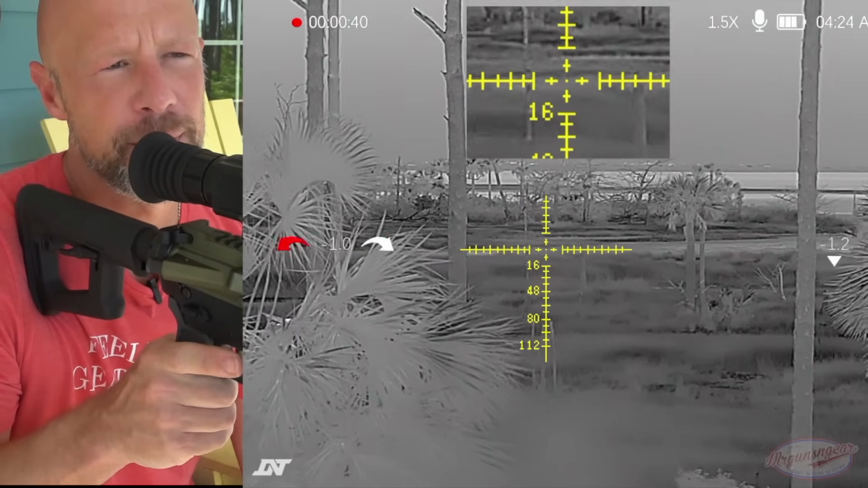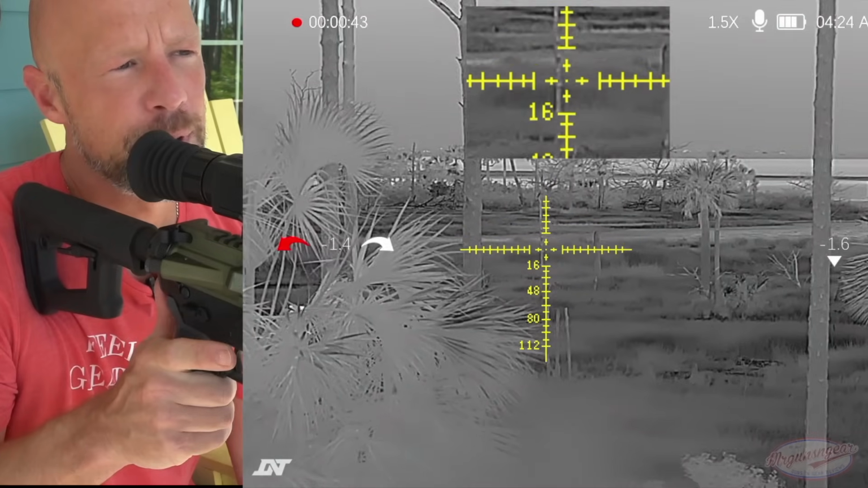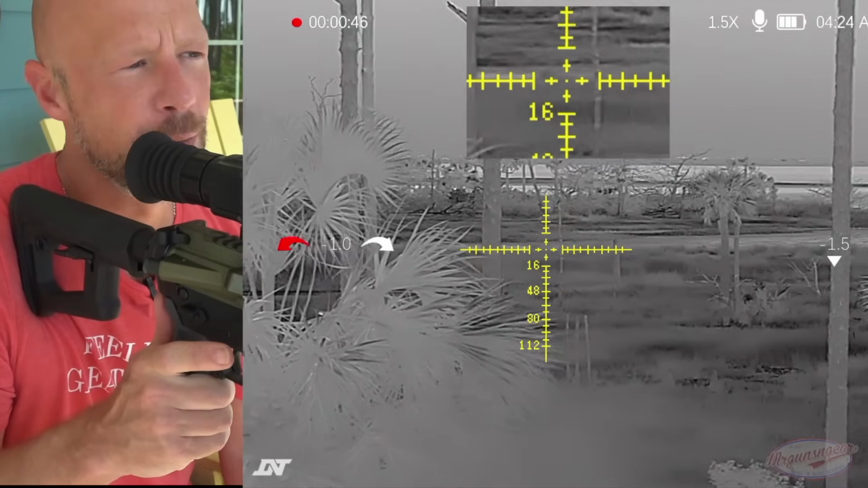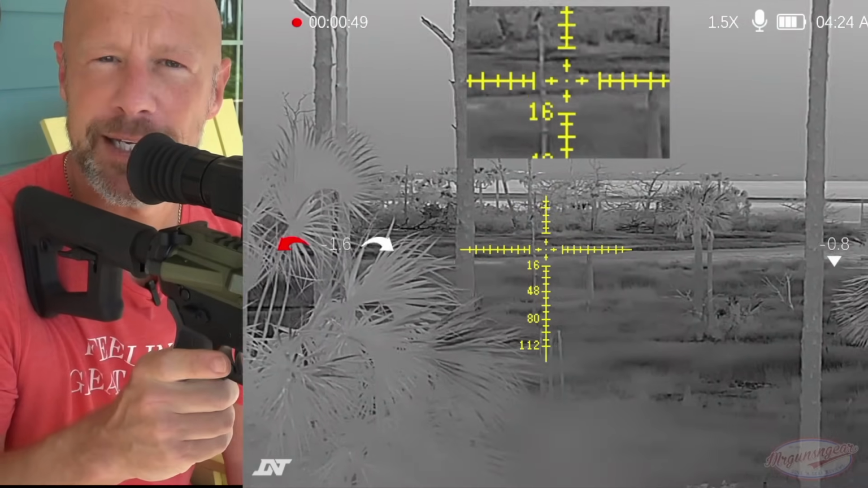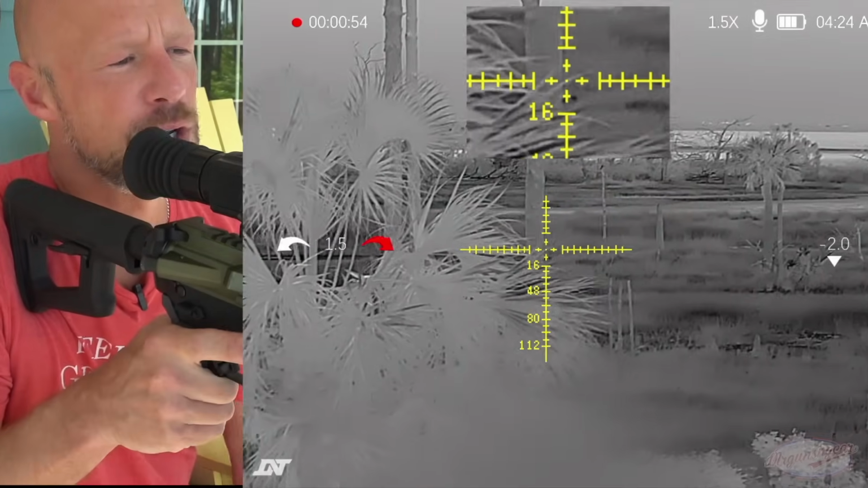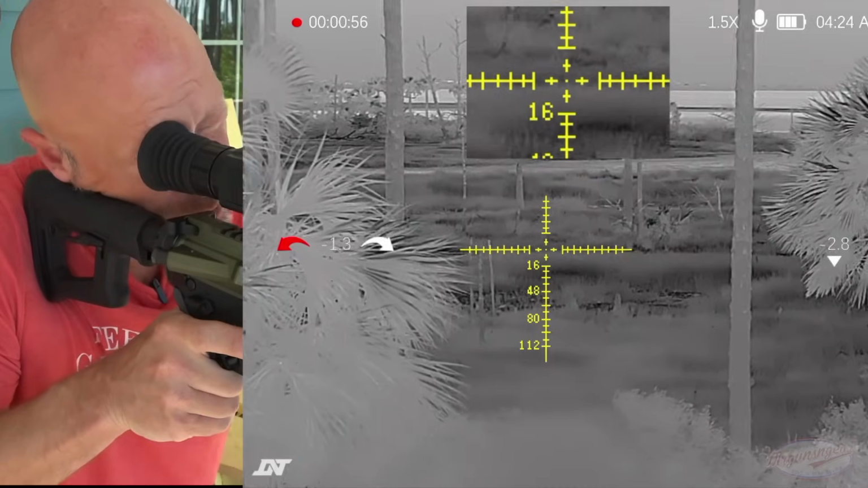There should be some other thermal images that will run in that we either filmed at night or at dusk. That will give you a better idea of low light performance. That's really when thermal shines. Obviously it works in the daytime, as you guys can see right now, but it pops a little bit better at night. So with that, let's walk through some of the menus here.